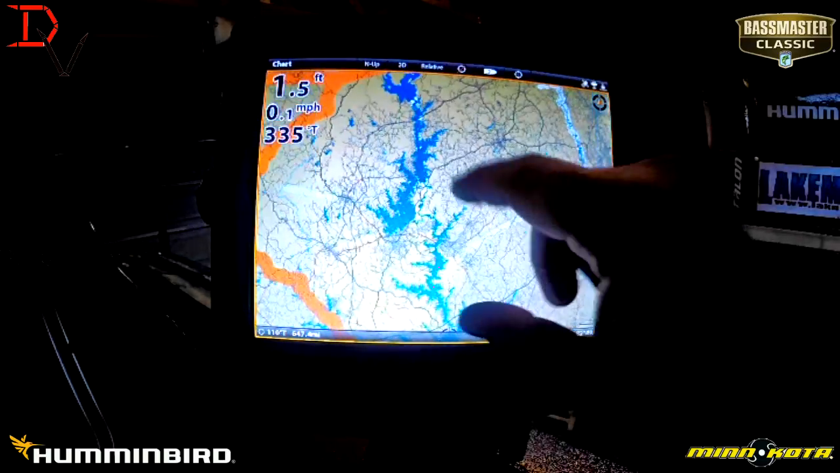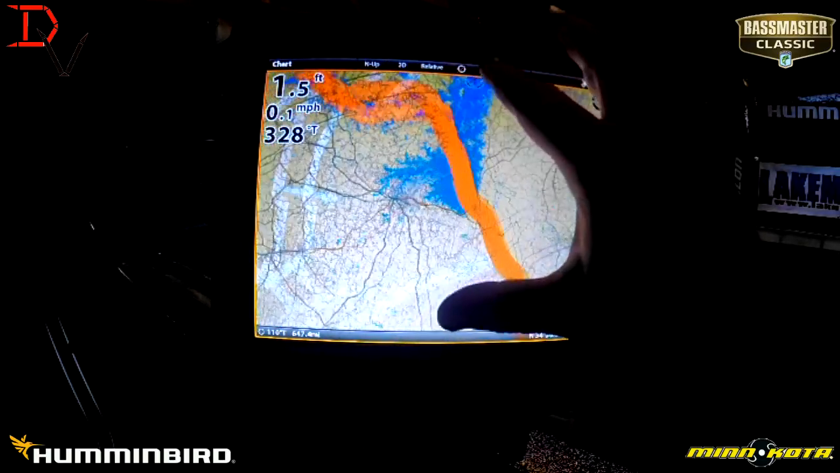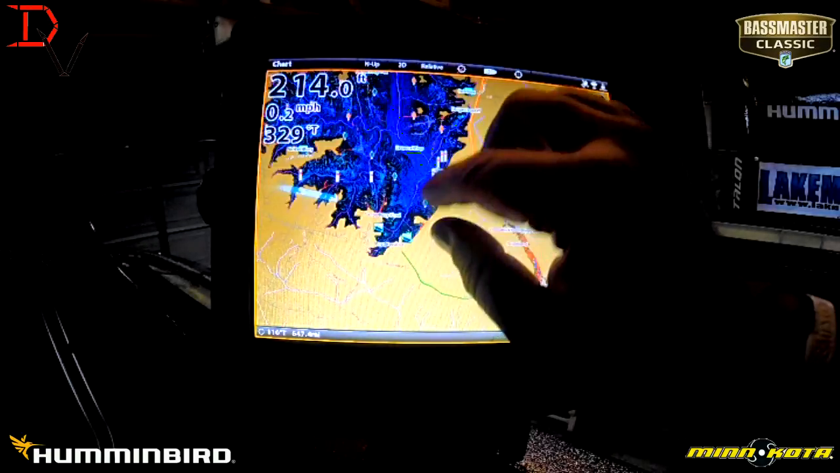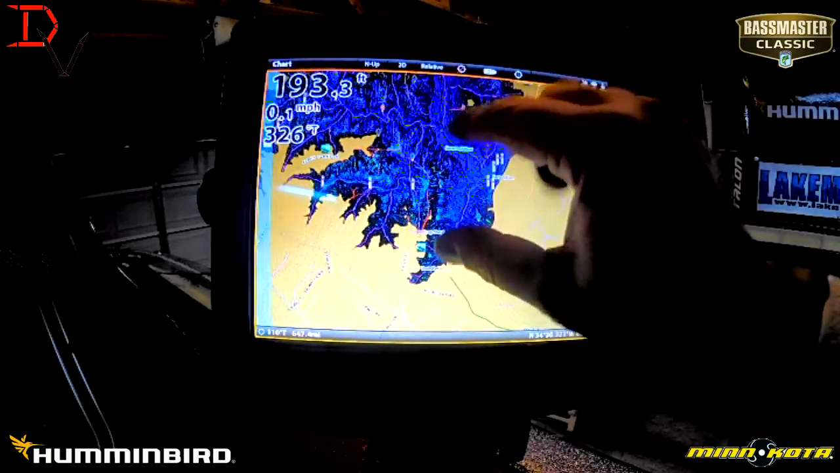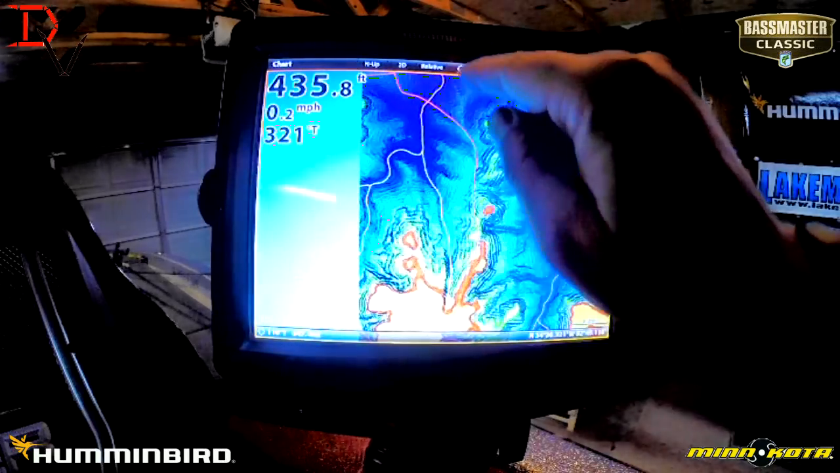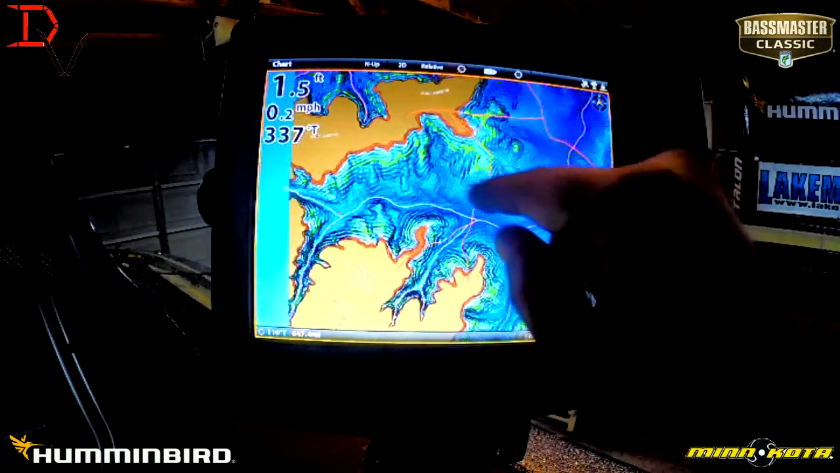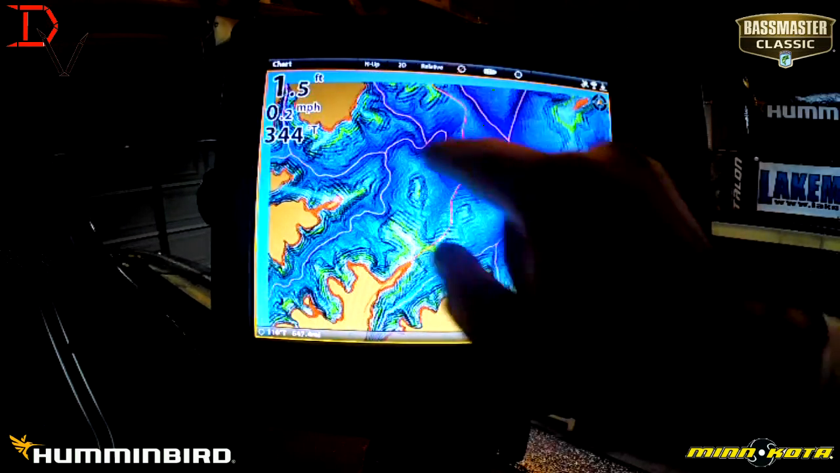So, we've got a lot of water to cover here at the 2015 BASSmaster Classic on Lake beautiful Hartwell. There's Hartwell Dam. Get down there to the dam. Look at the structure. Look at these creek channels. These anglers can see running around with their LakeMaster map.